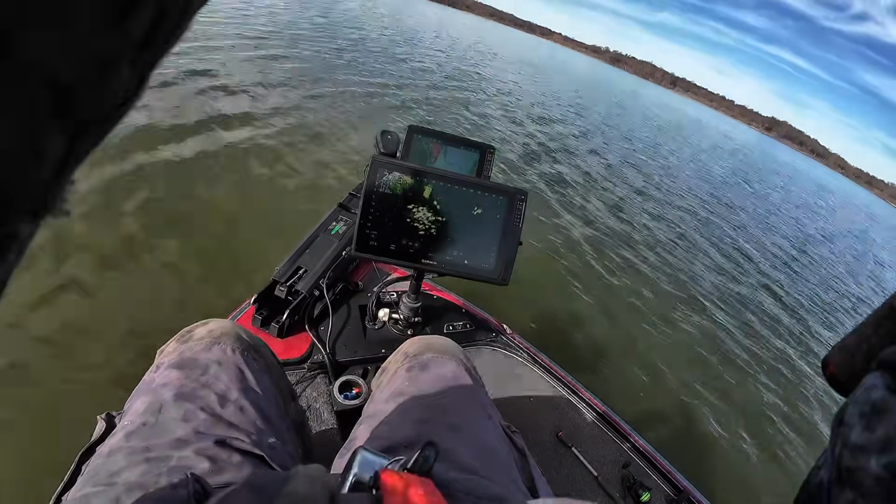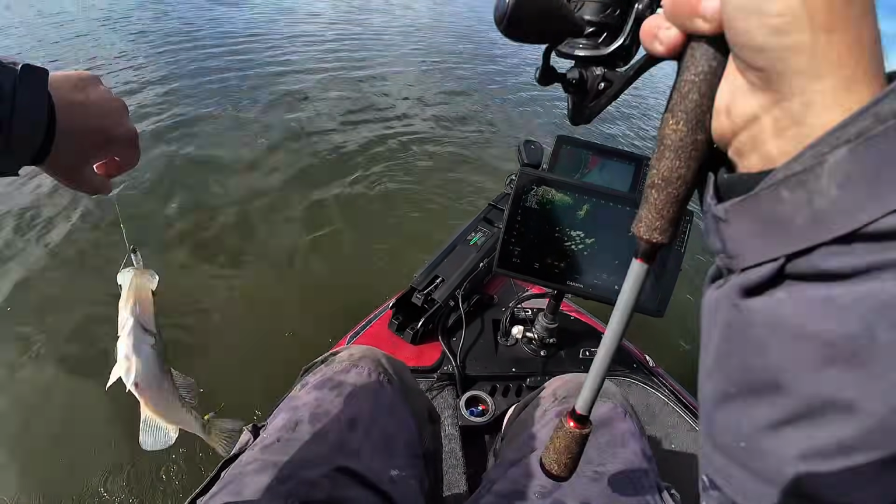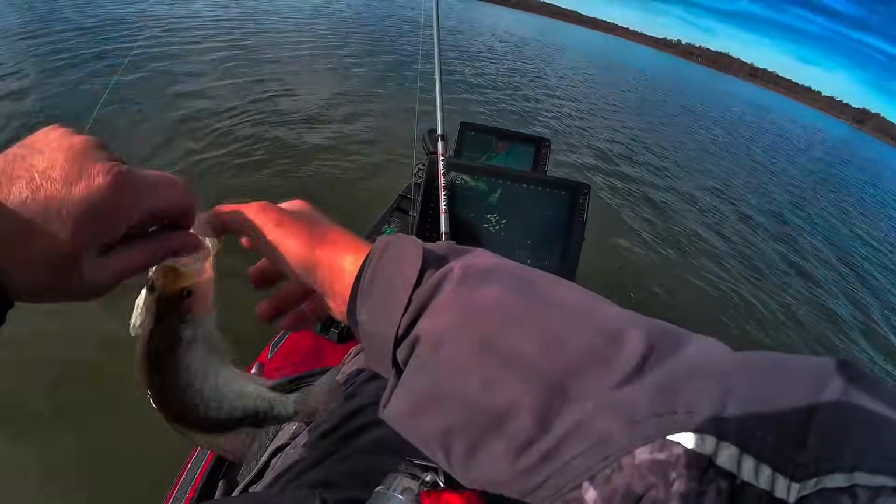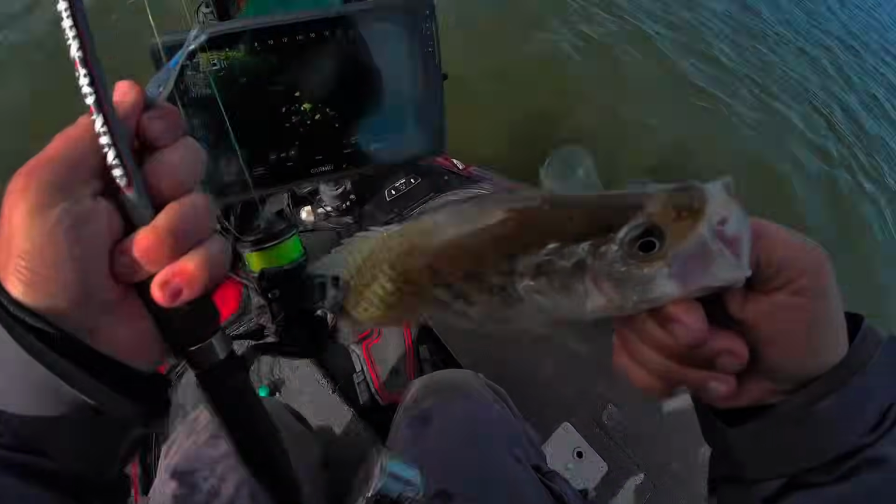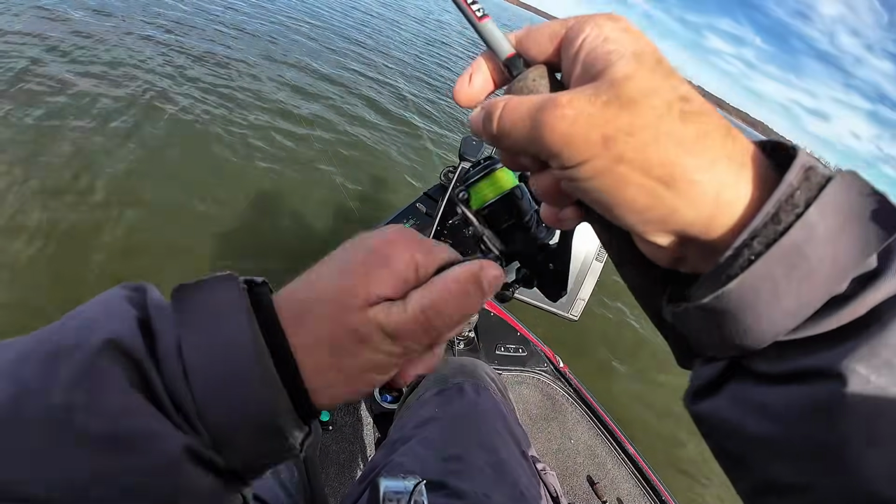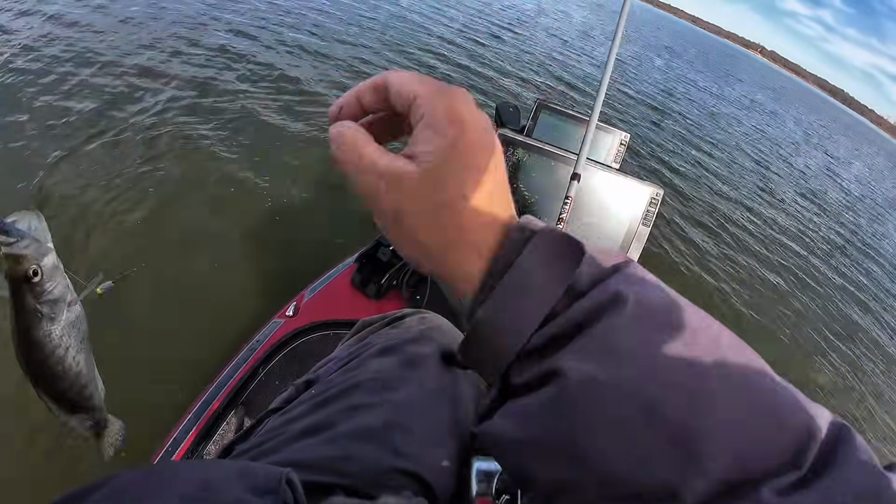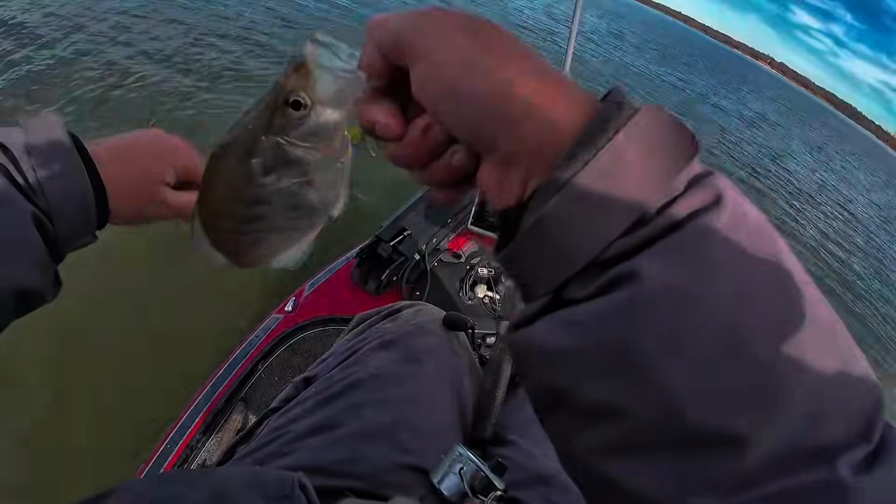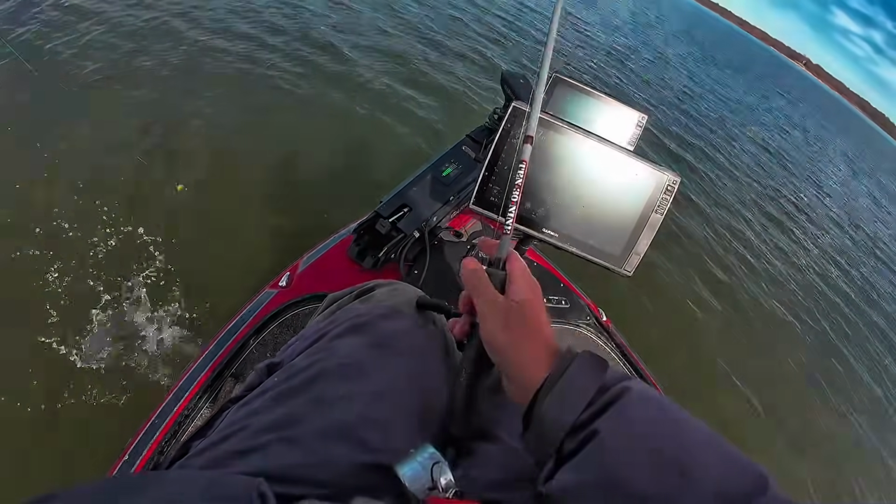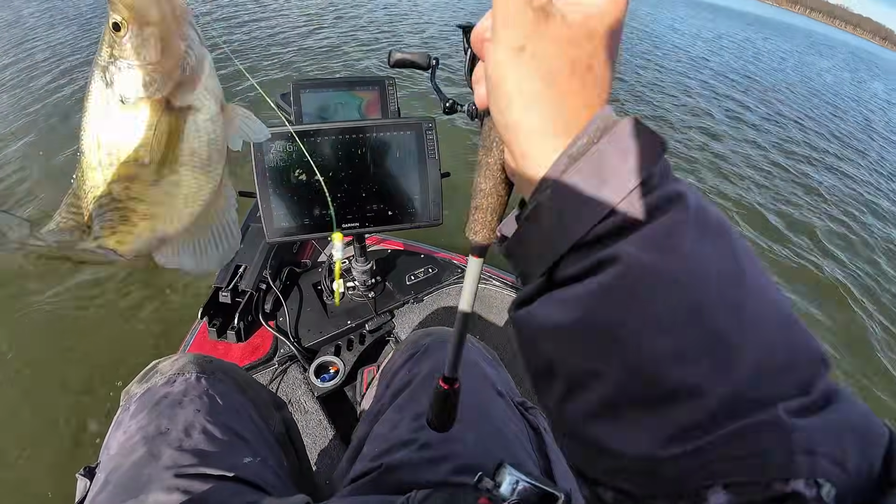That one's better. Yep, got it. On the snacky, better fish. Sure glad that wind's dying down. Getting nice now. You got 18 in the box. Little one on. There's a better one. Oh yeah, good fish. That's a dandy.